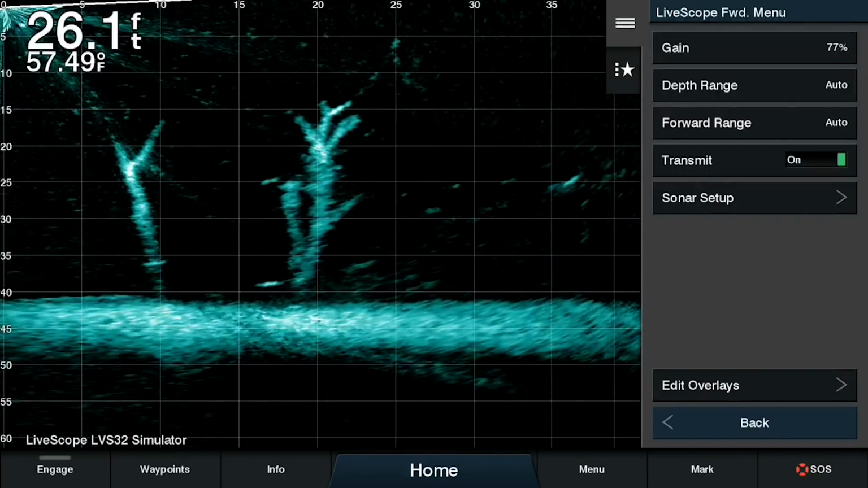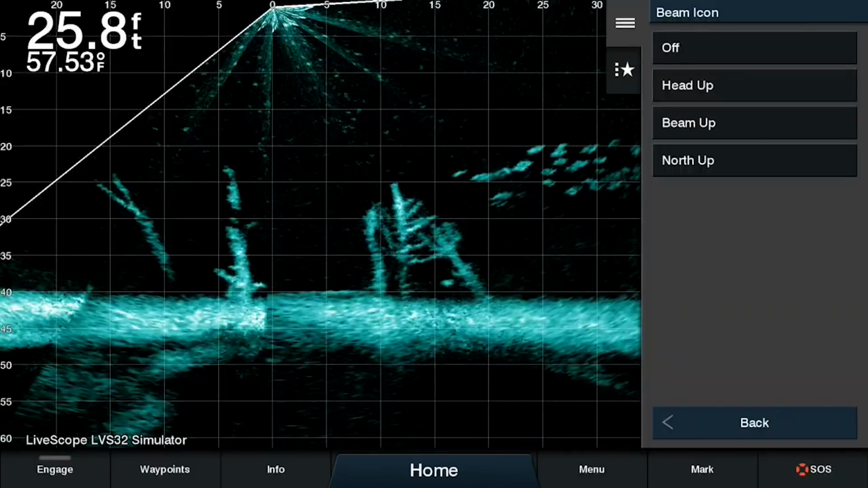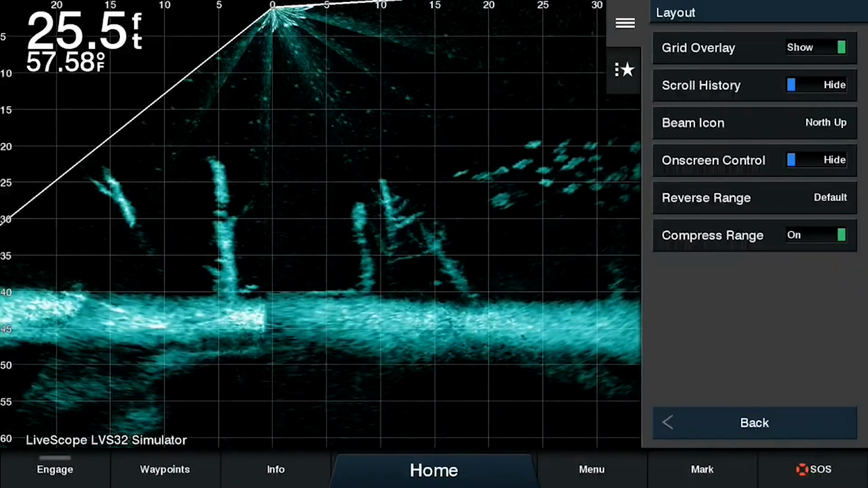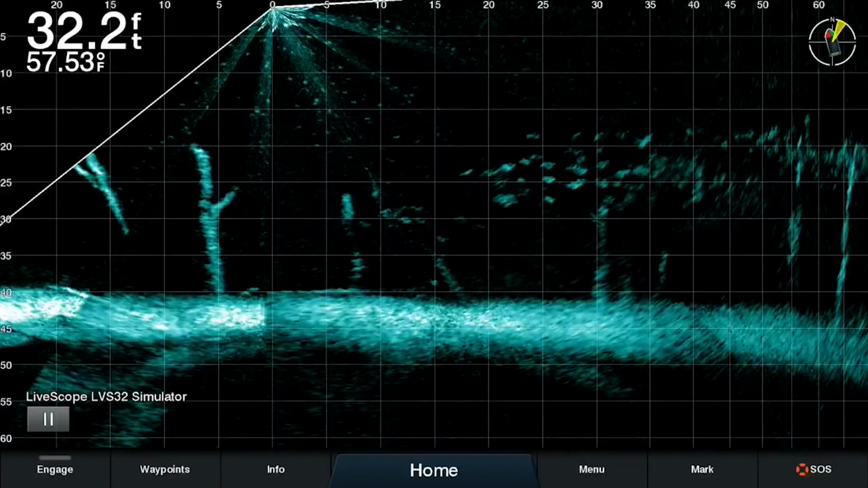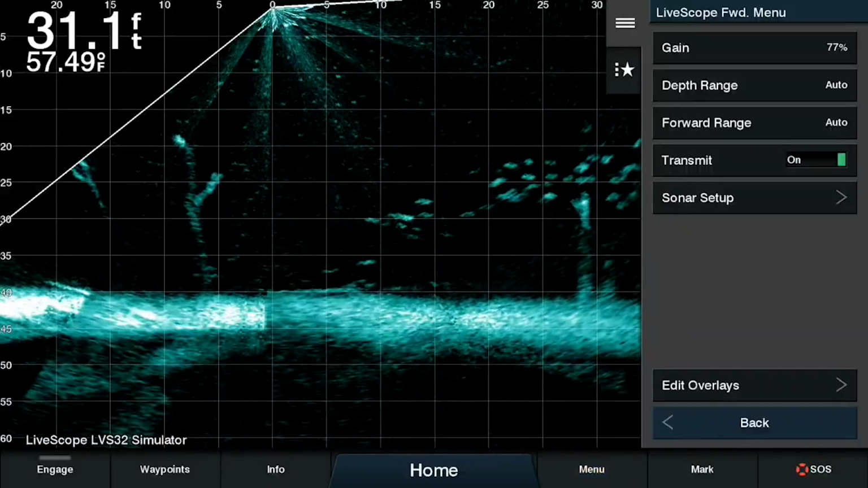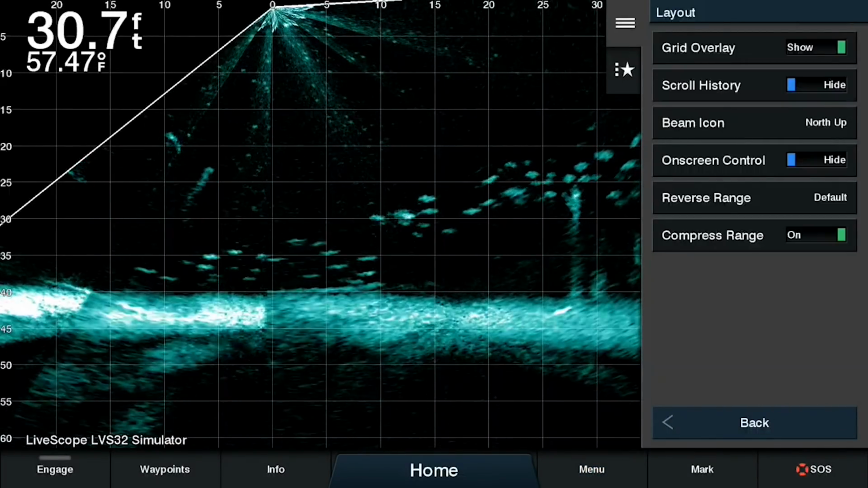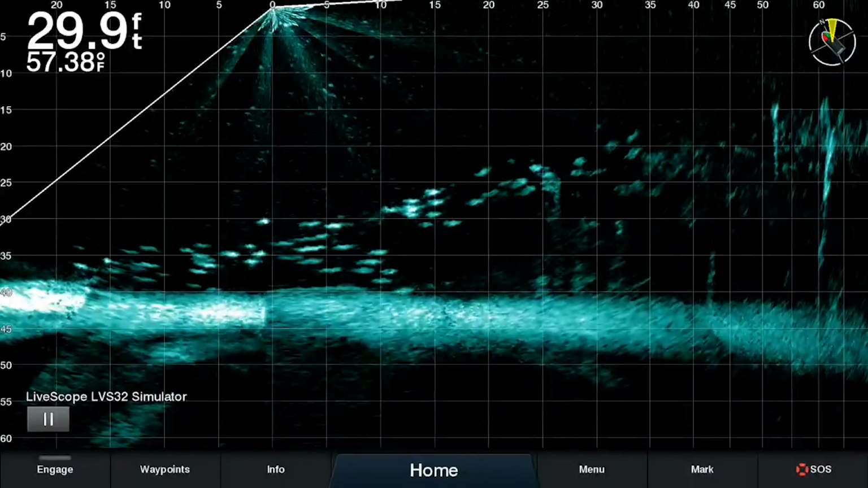Now we'll come into the layout section of the menu again, and we have that beam icon there. So that's at the top right of your screen. You can see that the yellow line coming off the boat is the beam icon, and then we have different ways we can orientate that now. So now we have it set to beam up, where the beam is always facing the top of the screen, and then your boat and then the compass heading will rotate accordingly.